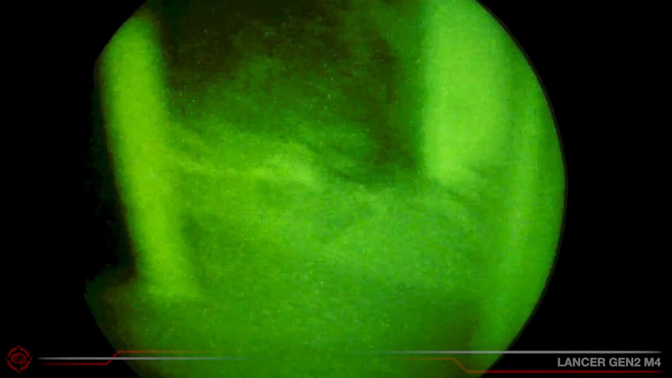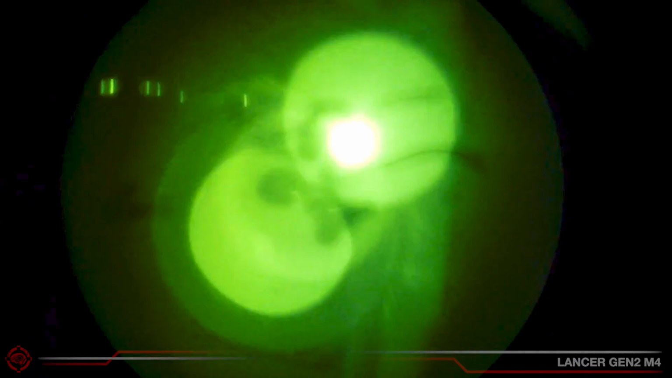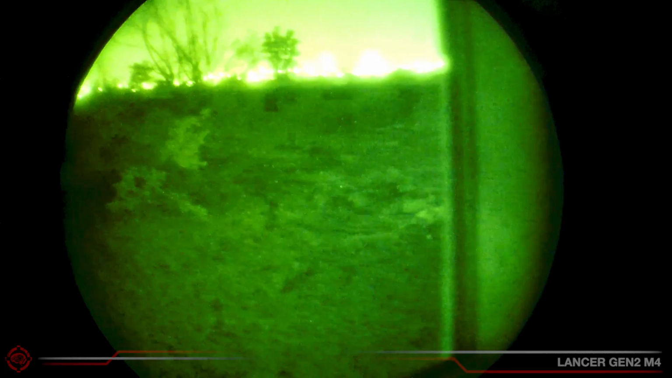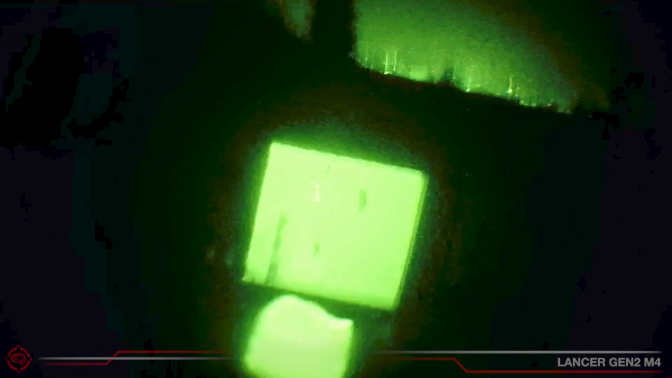Great. Woo! Finally! I got one of them. I got him. Yeah, the guy with the bright ass fire illuminator.